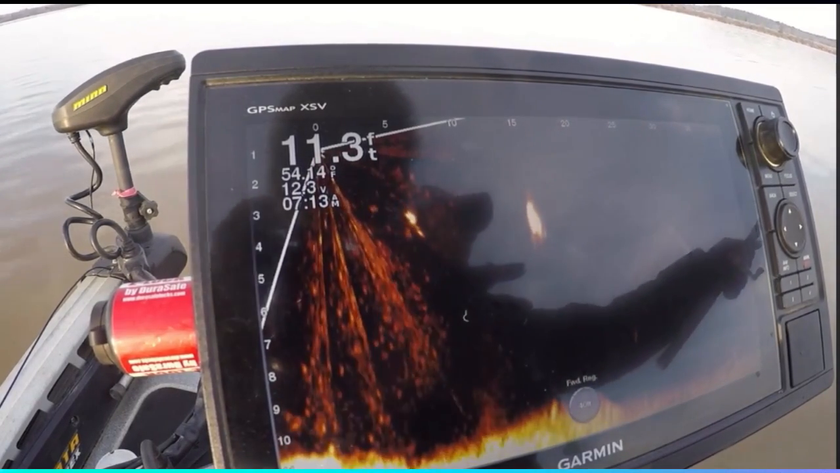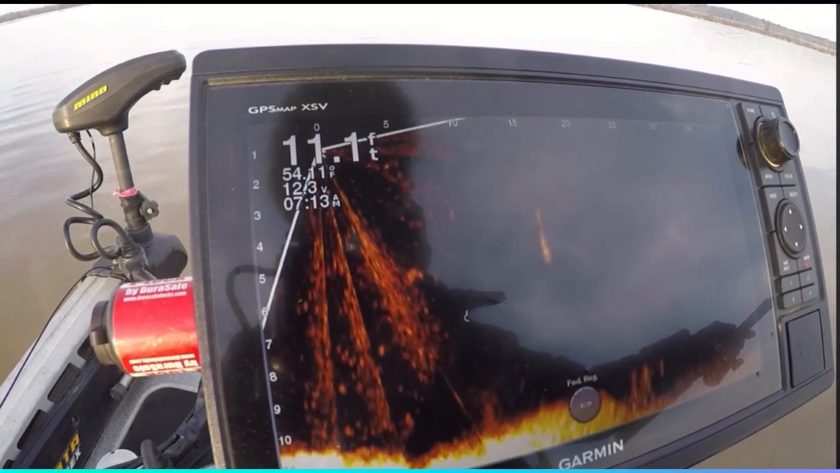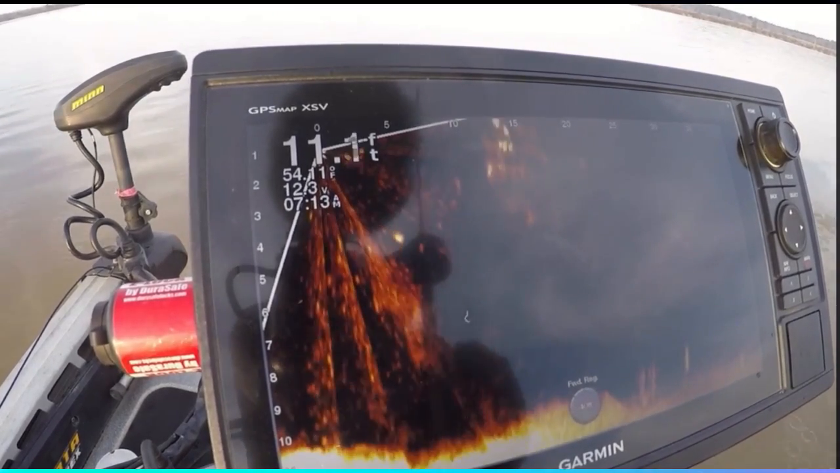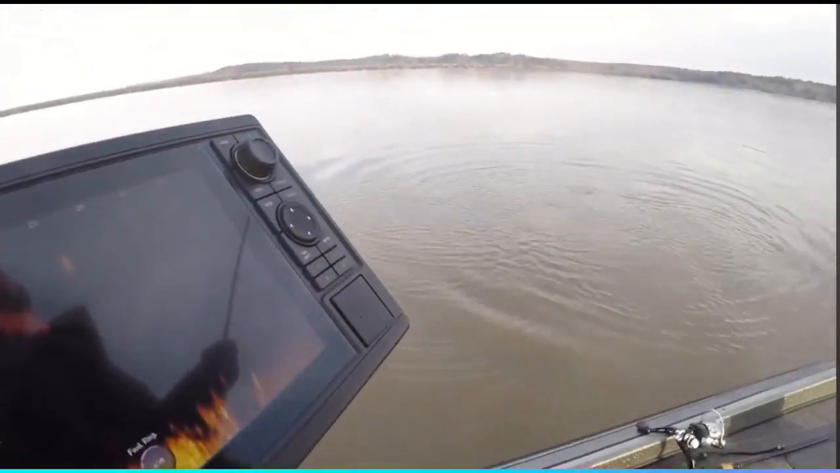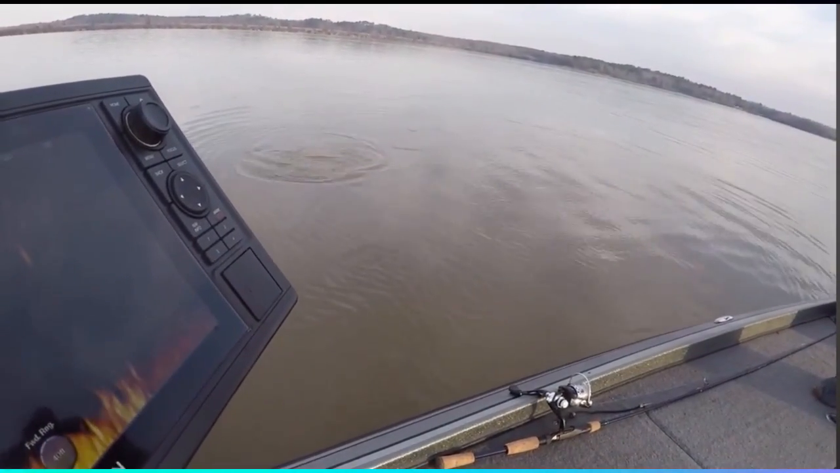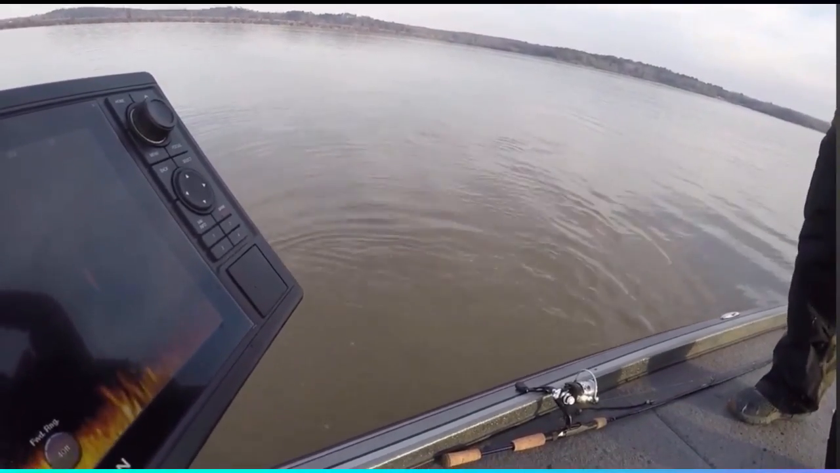How big y'all think that crappie is right there? 15 foot out. That looks like it could be anything. A carp, catfish. It could be anything. Oh, giant. But it's not. Oh, I love it when they put on a show.